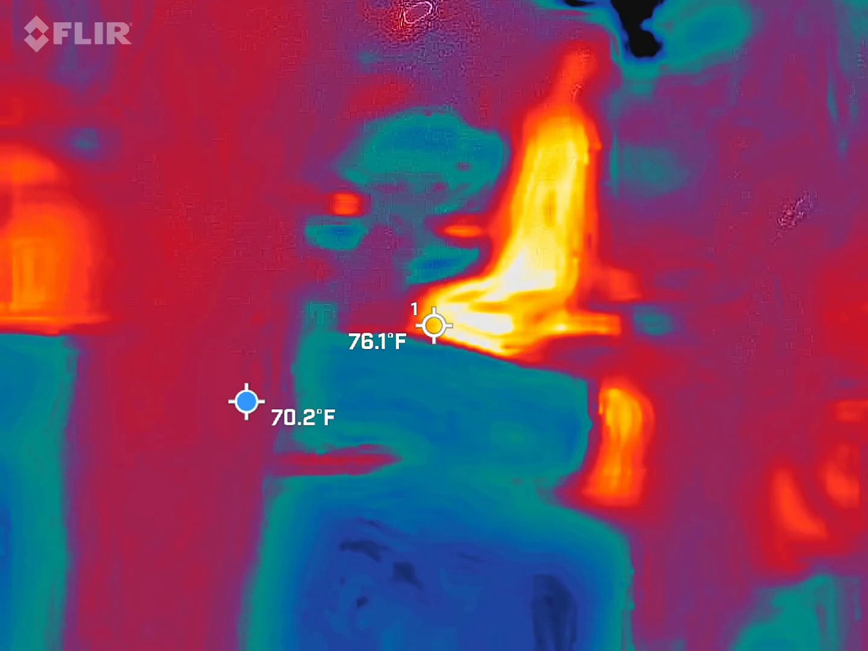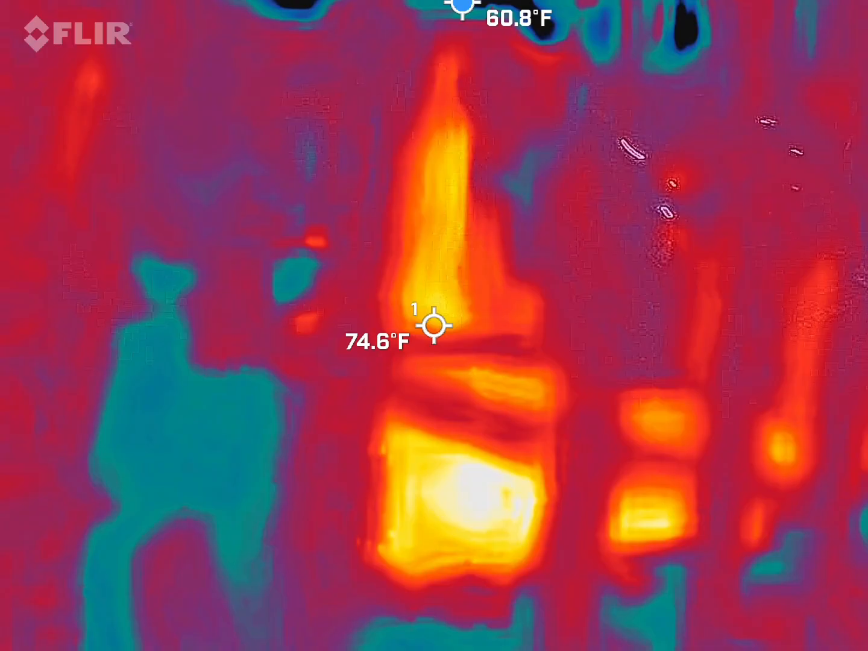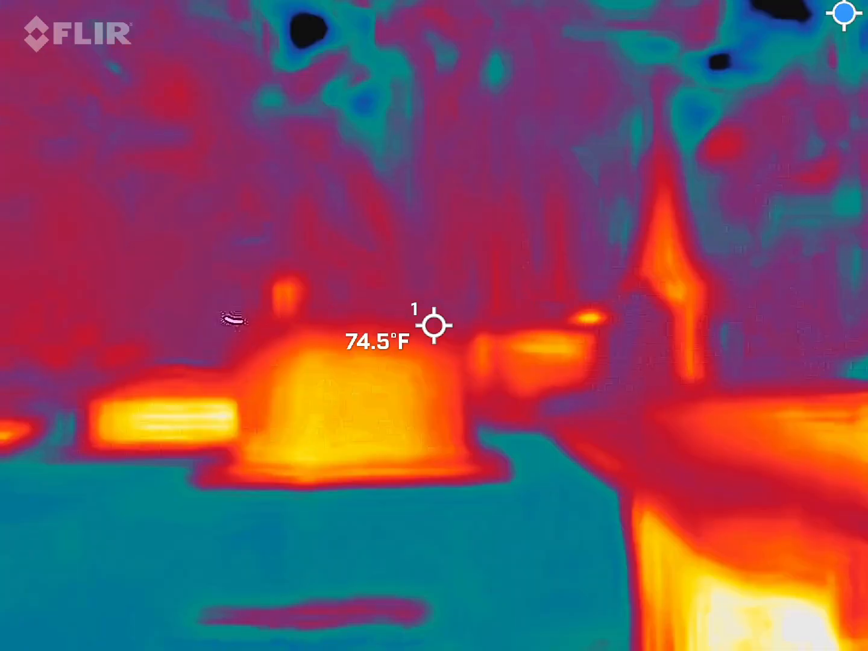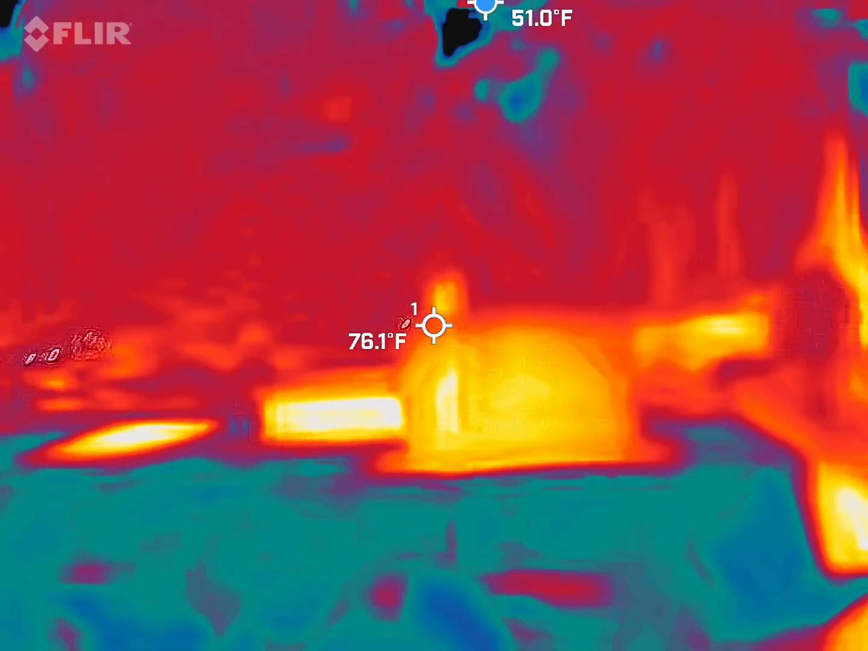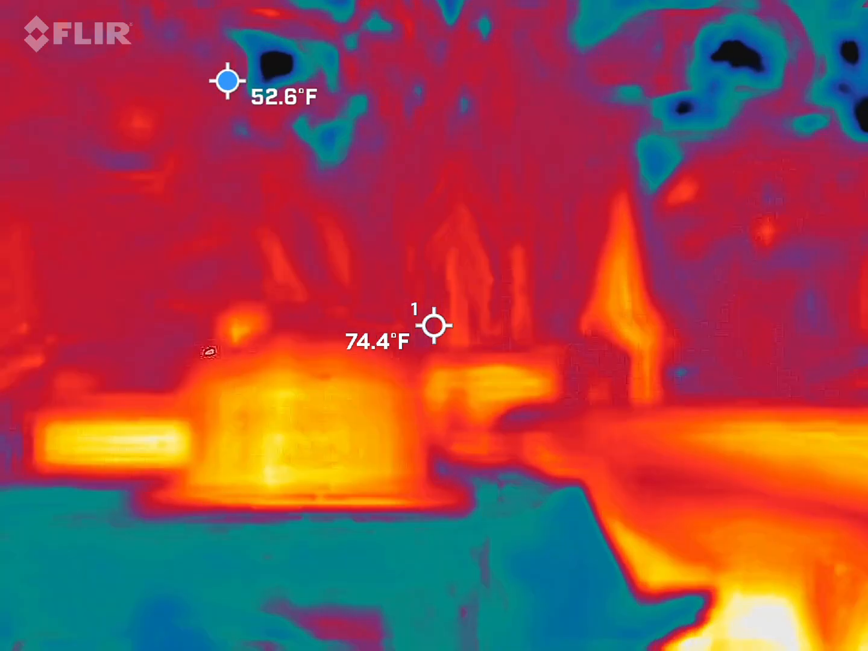I'm trying to get him to come towards it. Yeah, I got just a random 3.1, but it was like up here, and then it went away. See this? Some of these are amazing to look at.